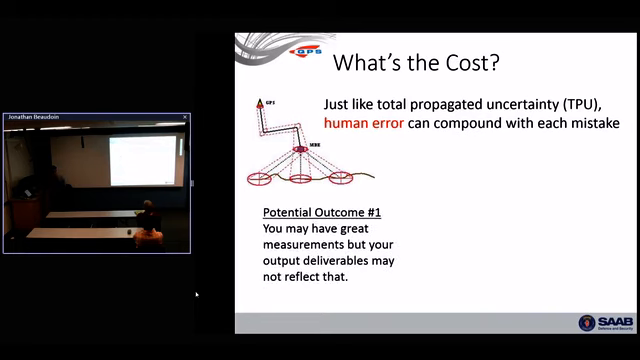What does that actually mean? Well, you can have one outcome. You can have really fantastic measurements, but your output products really don't reflect that. And if your skill set's not quite high enough, you may not even realize that. You may be delivering stuff that's not good, and you may not realize it. If you're lucky, you'll recognize that later. Maybe you don't get burned career-wise. You learn from your mistakes and you move on.